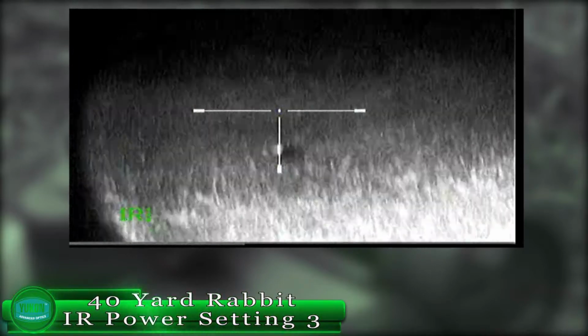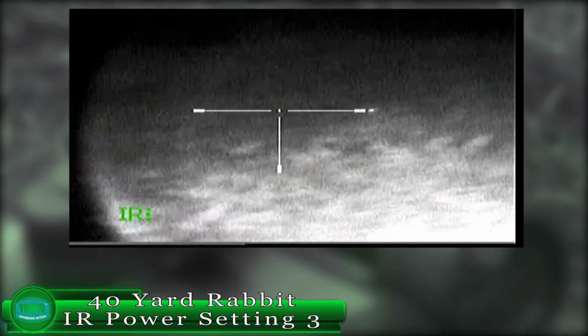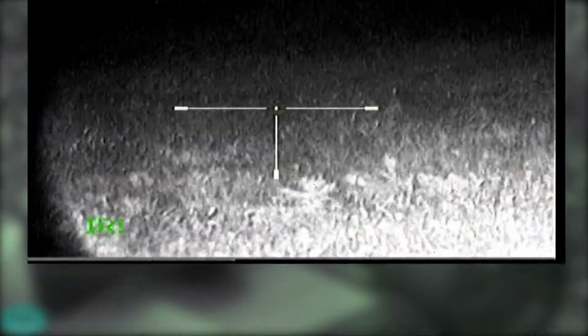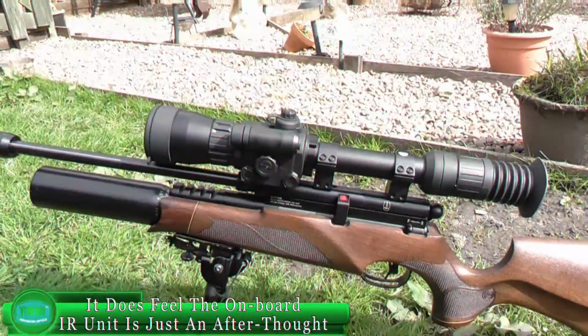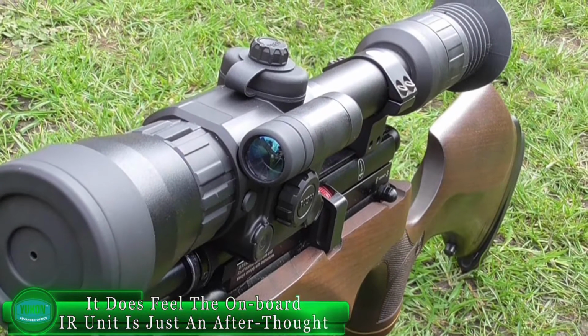So just a quick video on the onboard Yukon Photon IR. Poor for rimfire calibers and up, just about manageable for legal limit air rifles, but a massive drain on the unit if you're planning an all-nighter. Buy lots and lots of batteries.